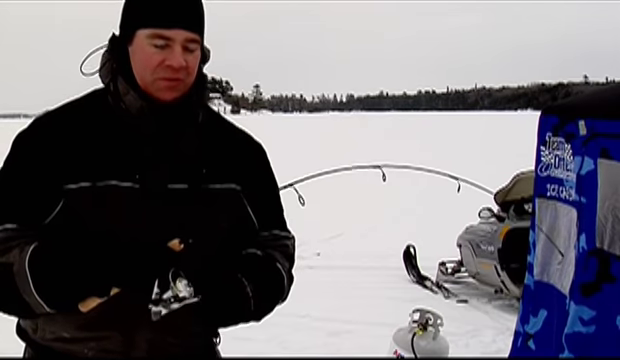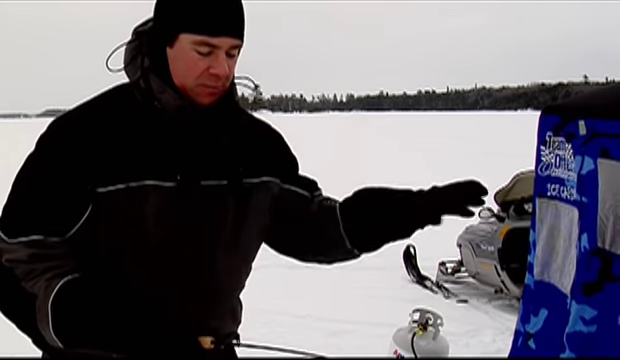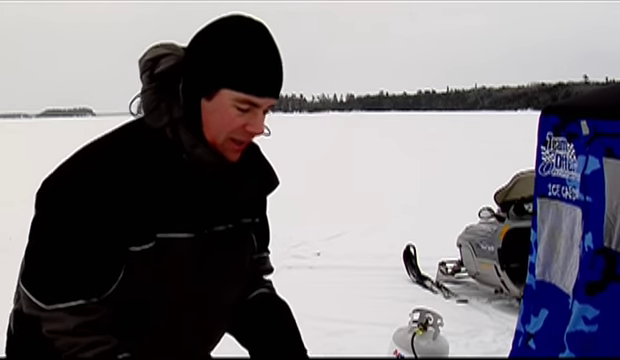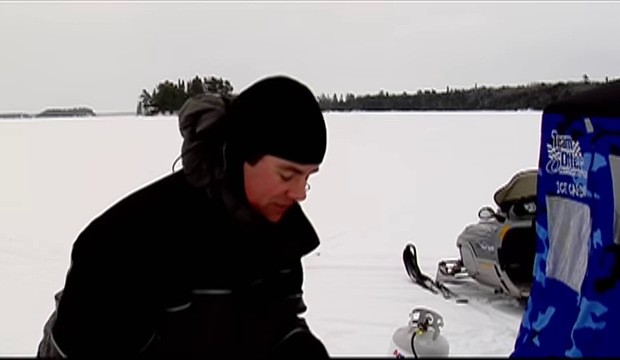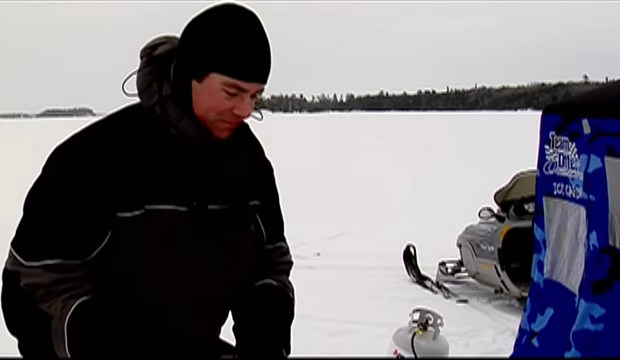I know from the digging around we've done, the information we were able to find is that you're not going to catch a lot of lake trout in this particular area, and they're all going to be big. And this one definitely feels the part. Oh, that's incredible.